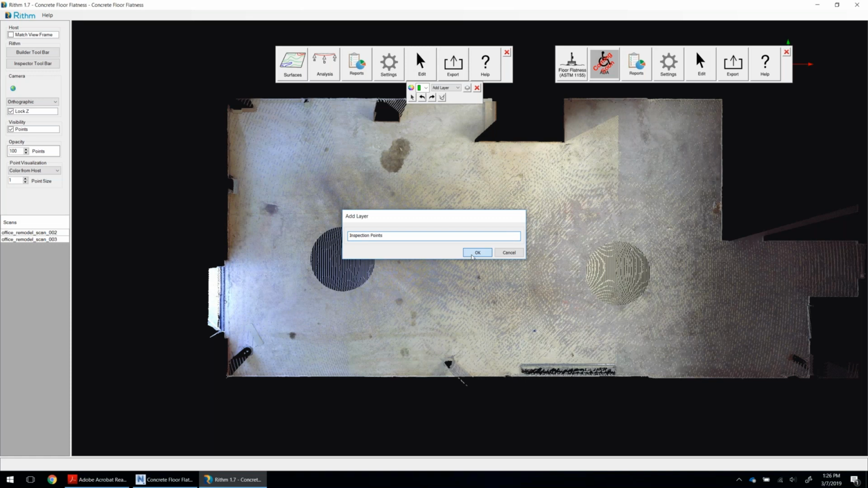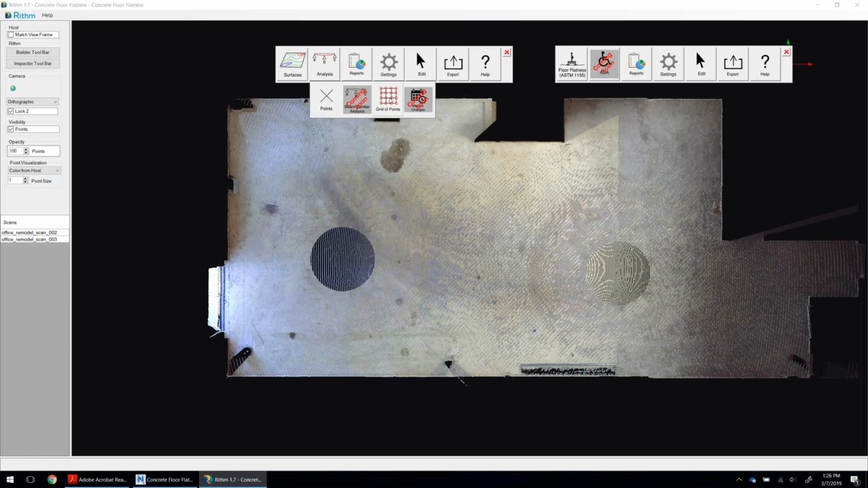Another way to do this, instead of just creating the points individually, is I can create a grid of points. We'll give them a descriptor. We'll start with the proper starting number, and then we'll specify a spacing between these points. And then I can easily pick the location of the first point, the location of the last point in the row, and then the direction that the columns go.